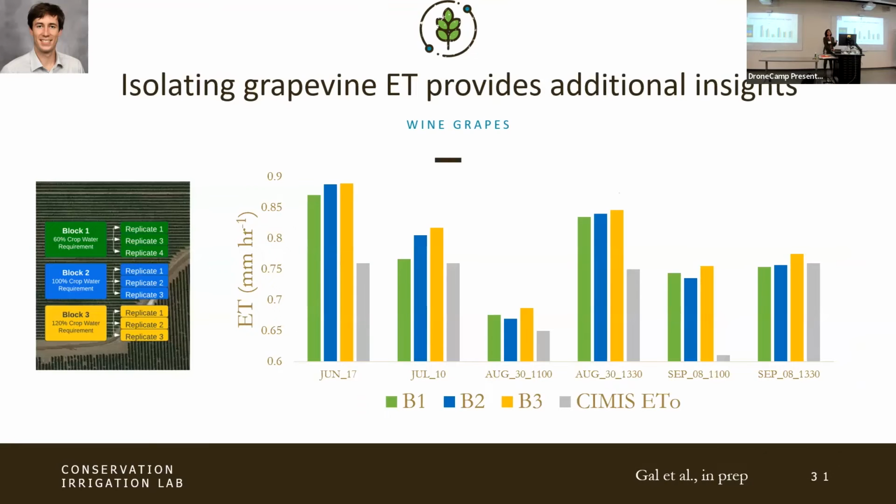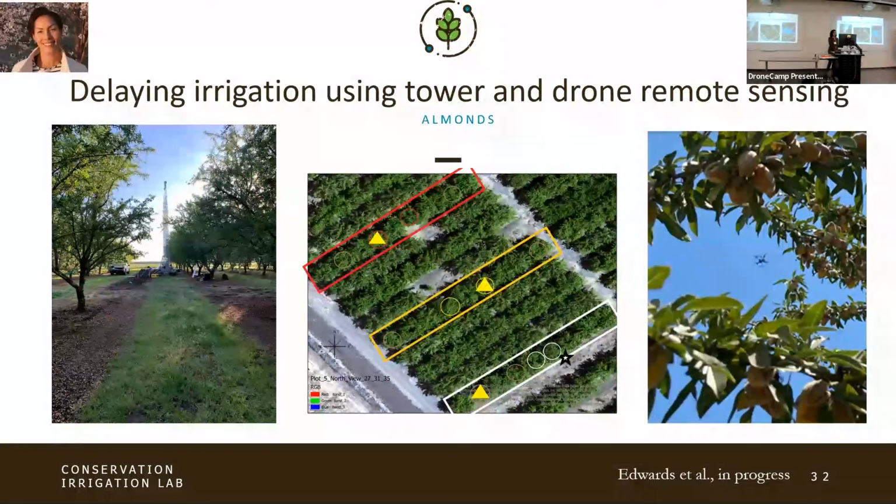So basically we had to cut out the interspacing, right? And then we could see the differences in the vine responses to the irrigation. So that's another cool study that's happening.